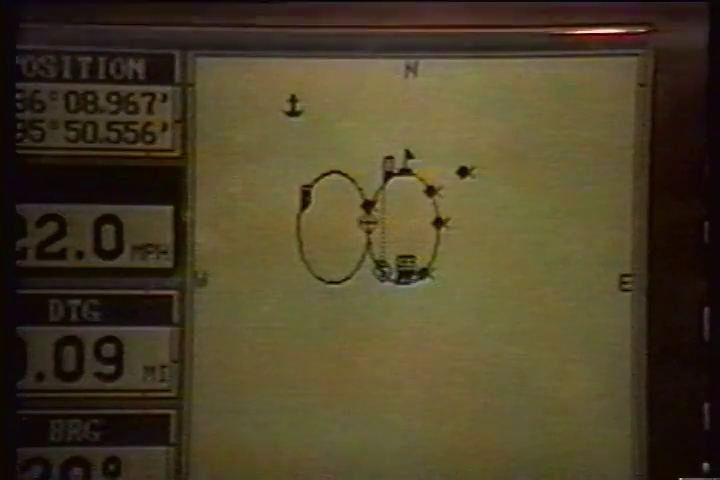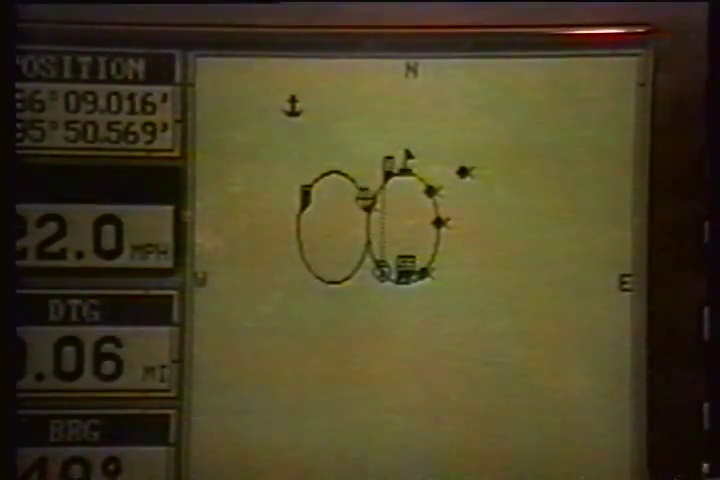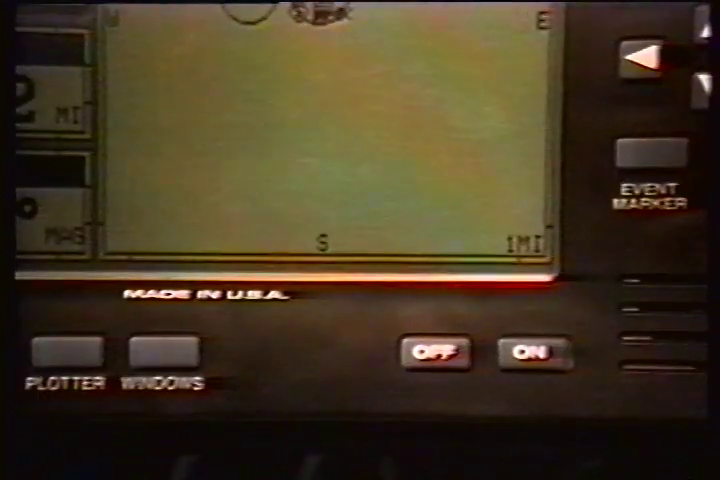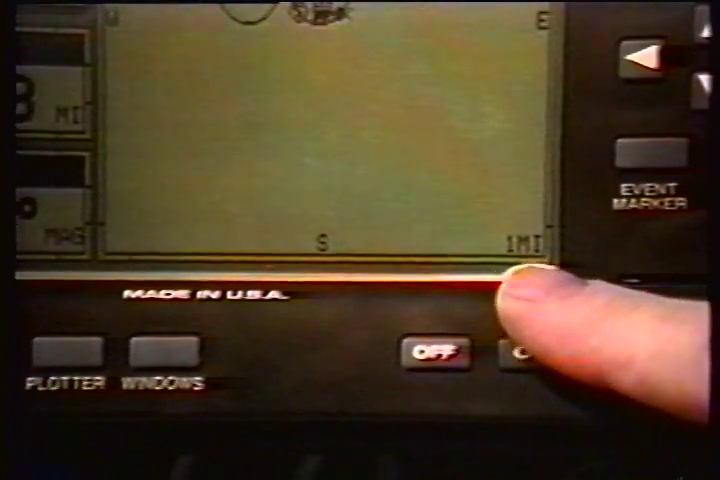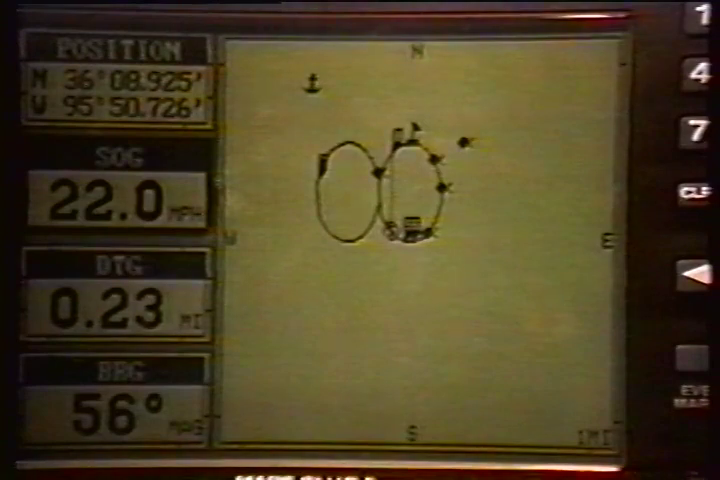The flashing cross is your present position. The solid line is your track or path you have just traveled. The large square is a compass rose marked with north, south, east, and west. The square's height and width shows at the bottom of the screen. This is the distance from one side to the other and from the top to the bottom. Your present position is shown at the top of the screen.